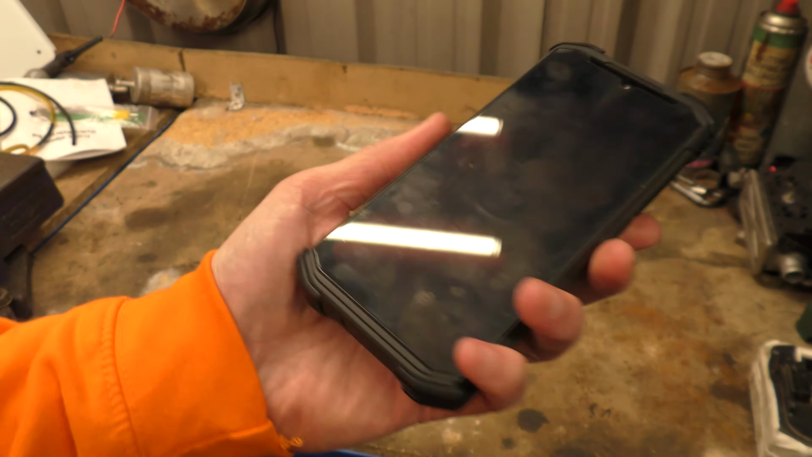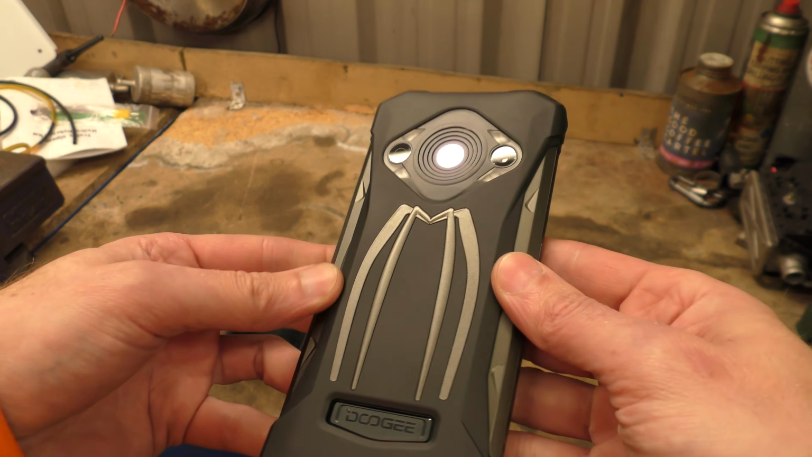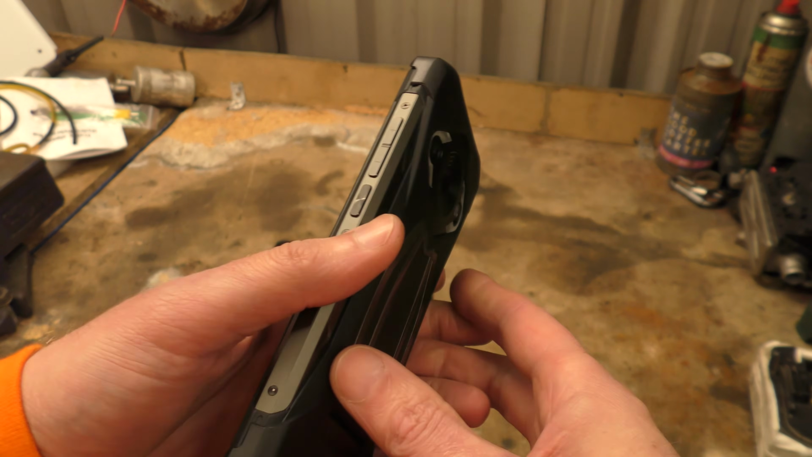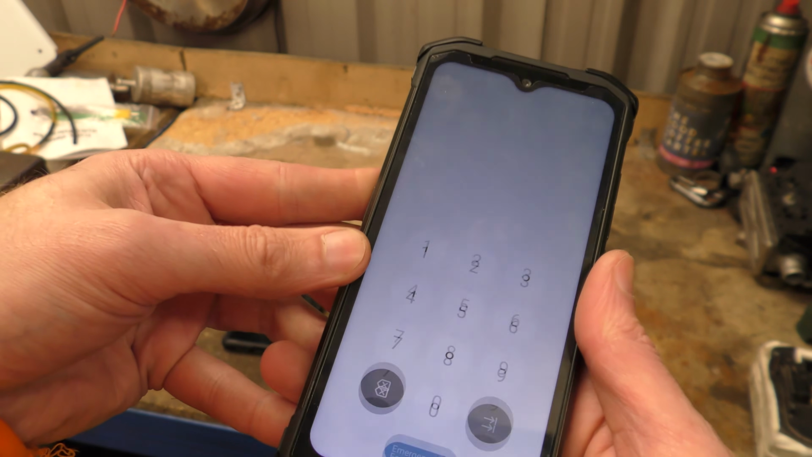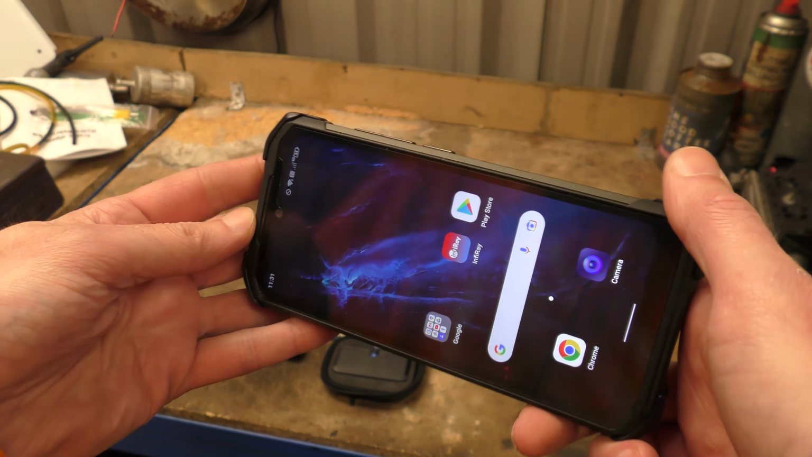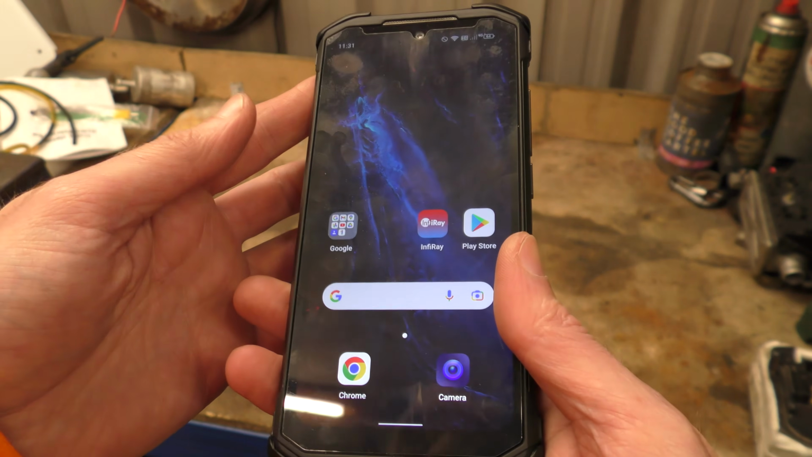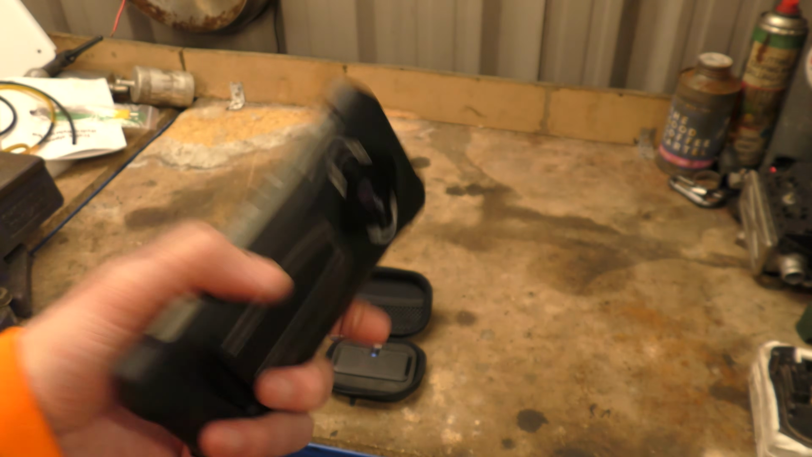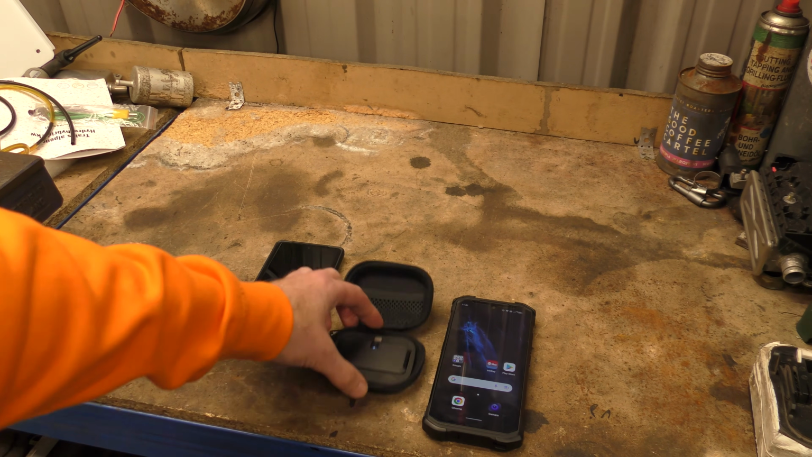Whereas this is, like I say, supposed to be IP waterproof and IP dustproof and dropproof. And it does seem to feel like a fairly rugged phone. Still wouldn't like to drop it on its front though. It's supposed to be Gorilla Glass, but you never can tell until you drop it and smash it. So perhaps for ruggedness at least, it'll survive slightly better than the FLIR that's got holes in it.